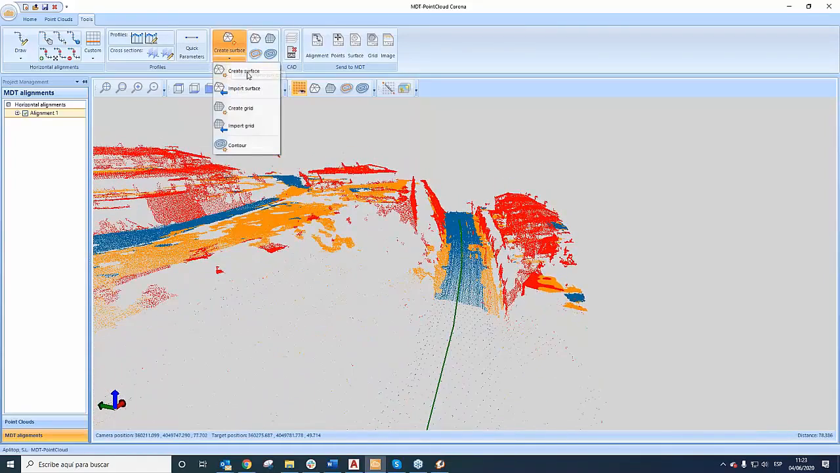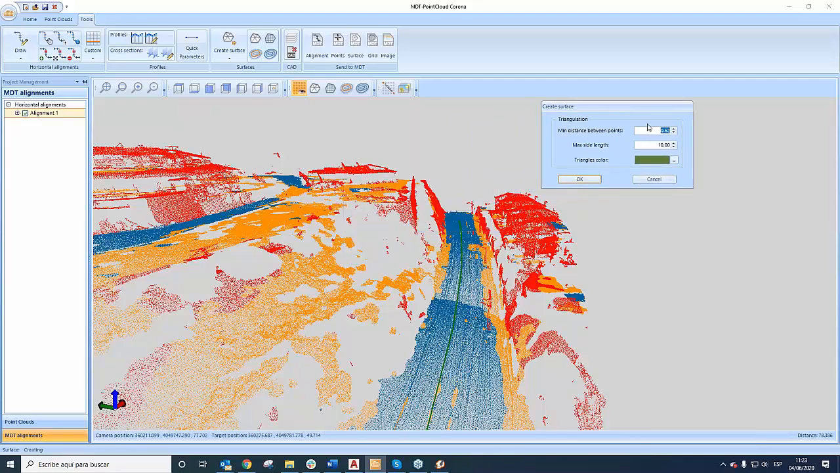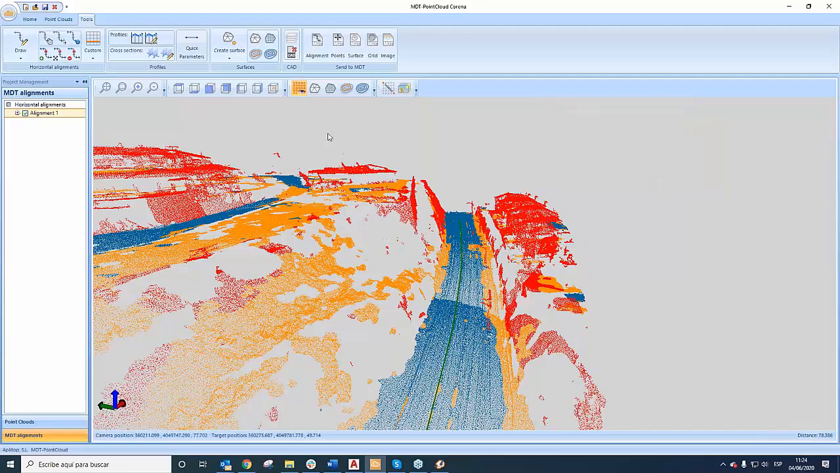In this case, we can only define two parameters: the minimum distance between points and the maximum size of the triangle. We'll leave those parameters. I'm not going to wait for that command because it takes around 2 or 3 minutes, so I'm going to abort it and show one I have already loaded.